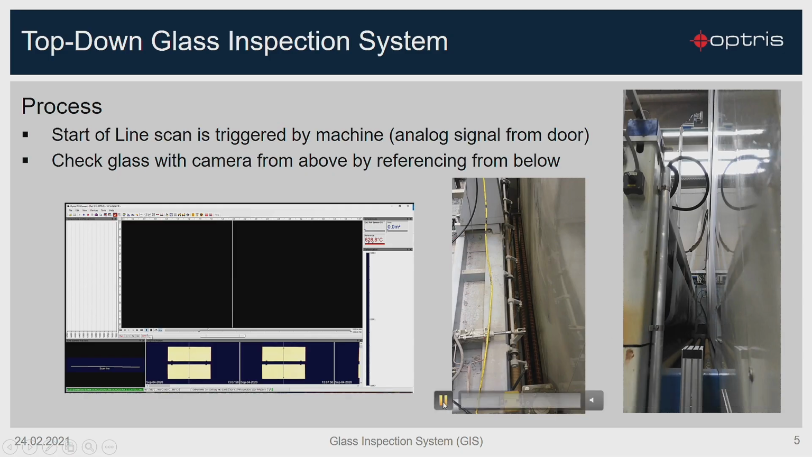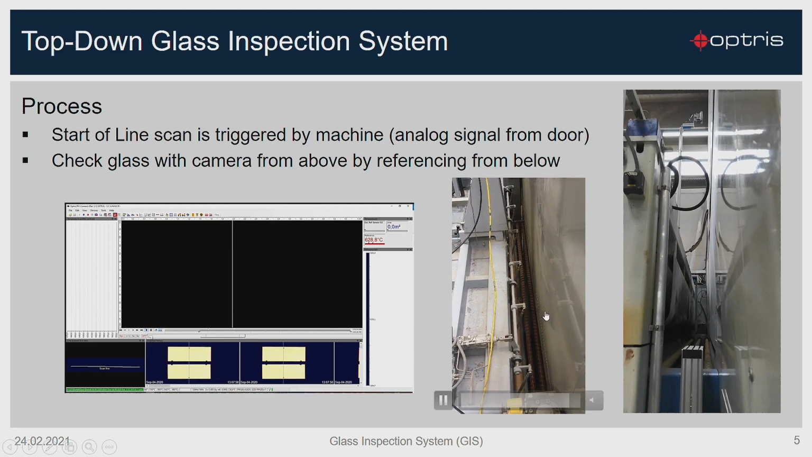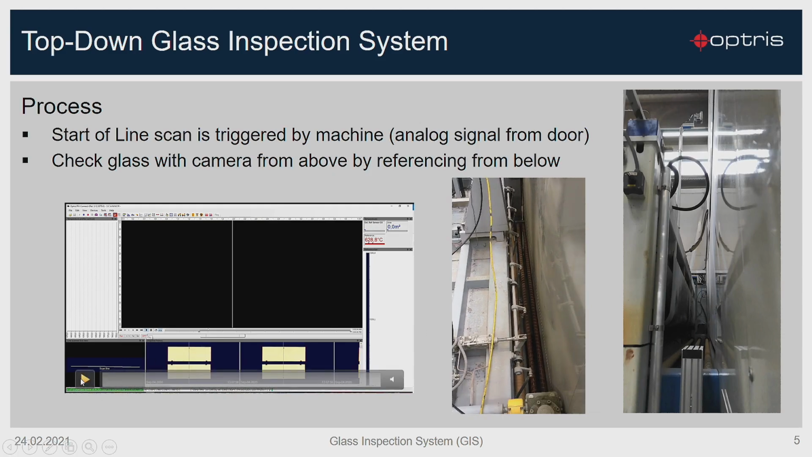Here in the middle of the screen you can see also the oven on the left side, and you can see that the oven door opens and that the glass sheets pass the small gap, and our camera is checking the temperature in a line scan, and the glass sheets will pass to the cooling zone.